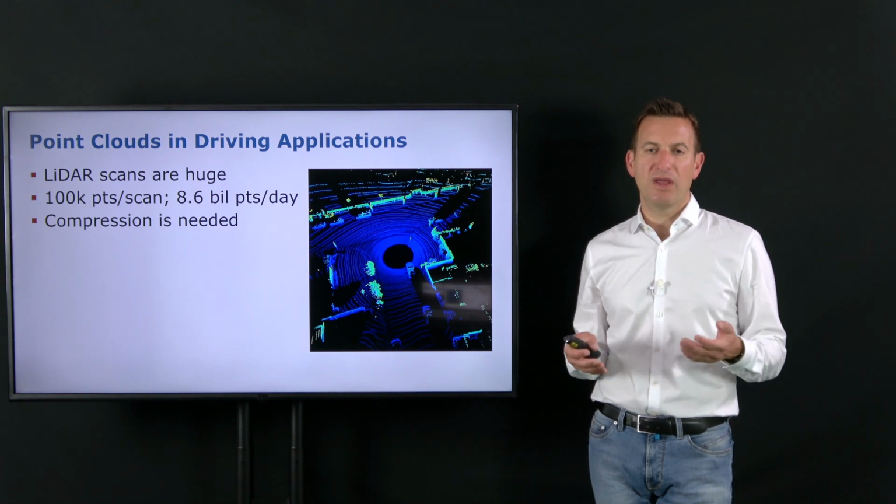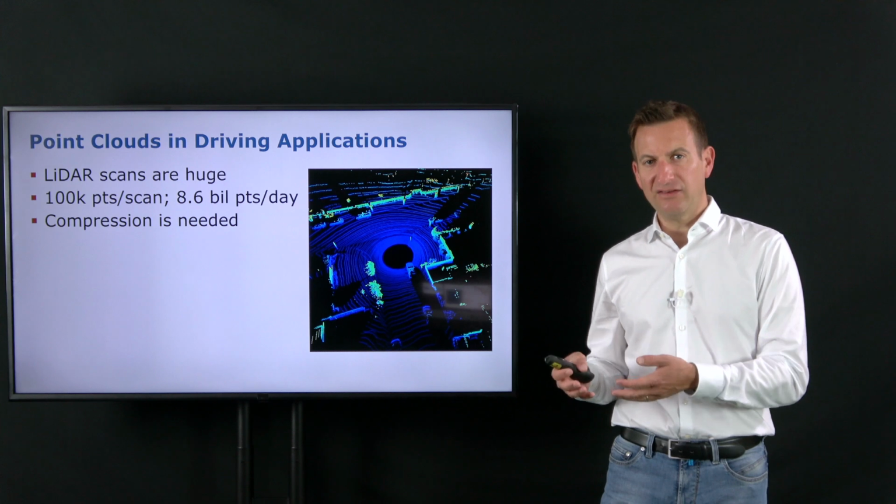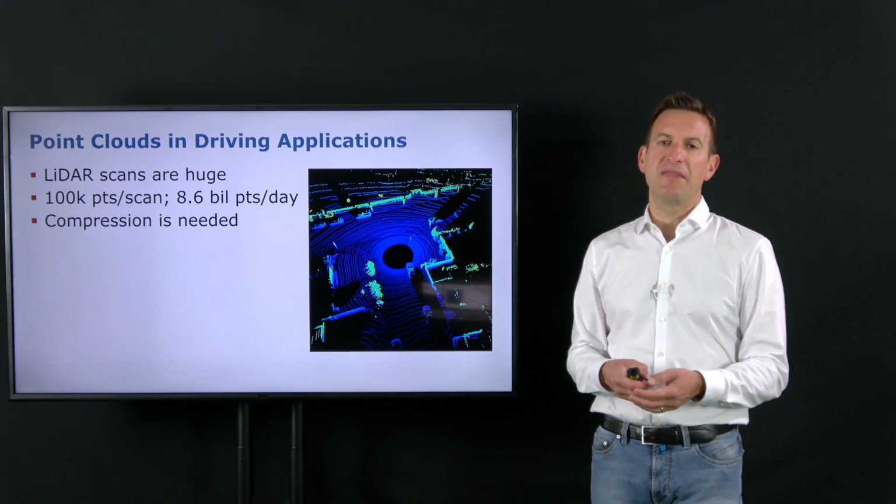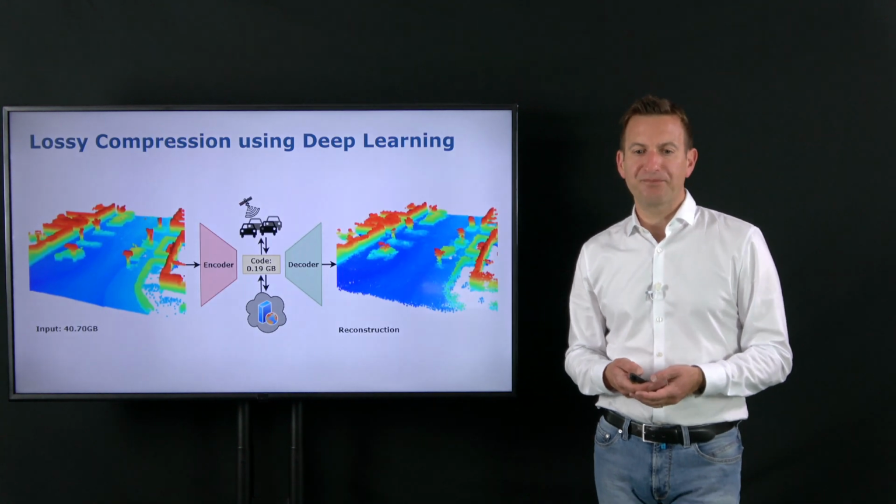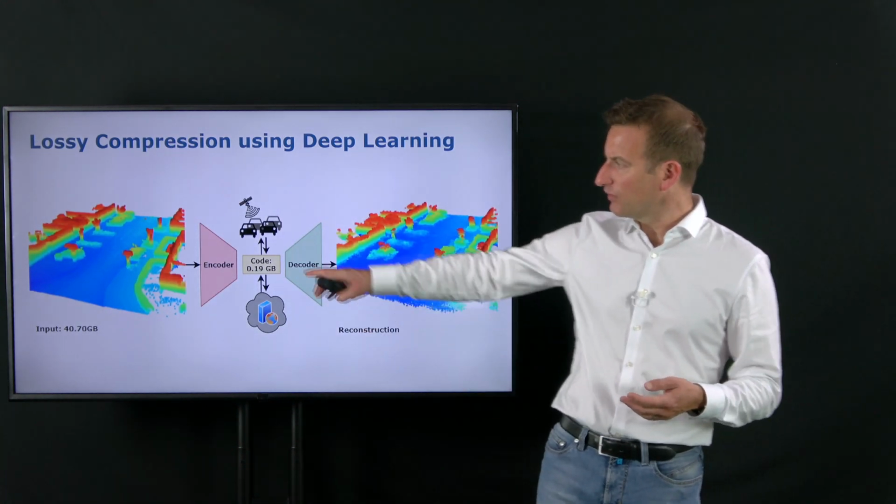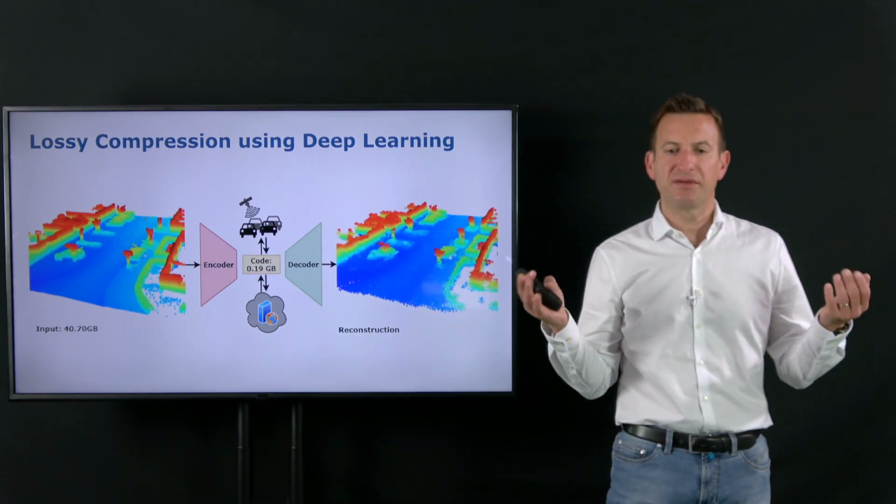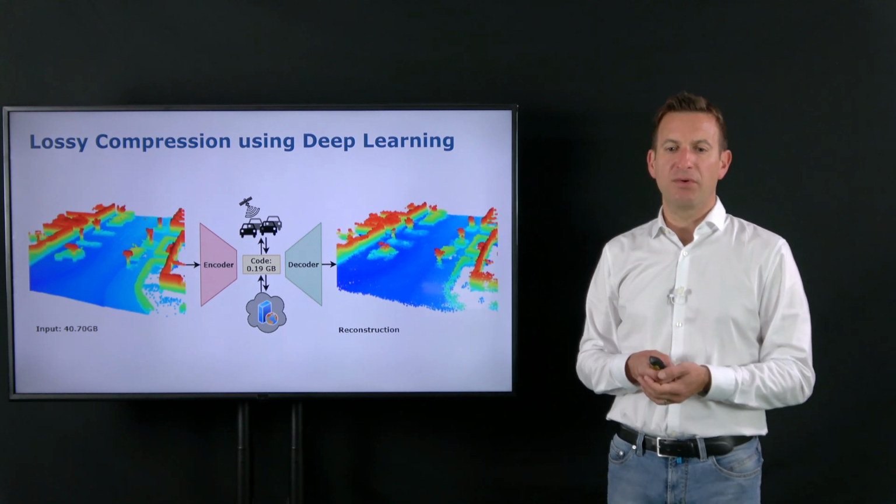We have been looking into lossy compression. That means not lossless. It means we lose some information, but then get very high compression rates. This is a small example of a scene from the KITTI data set, a very small patch of 30 by 30 or 40 by 40 meters of the local environment aggregated into a point cloud.